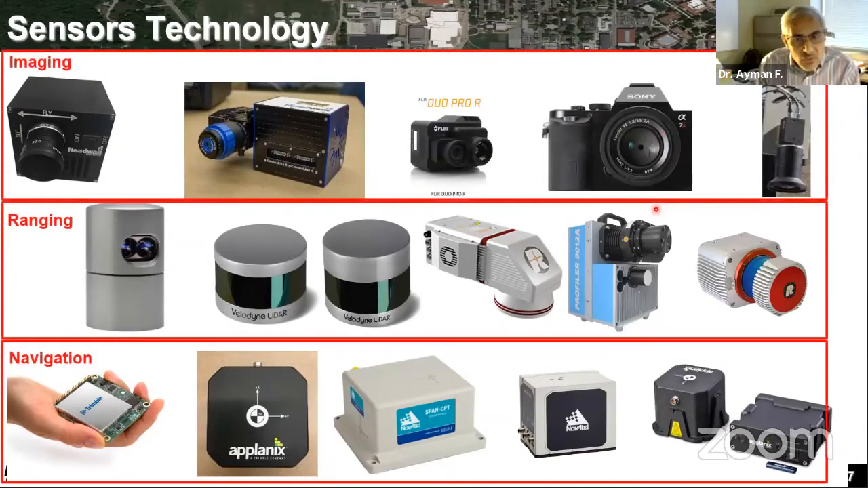So we have imaging sensors, whether they are RGB cameras working on the red, green, blue bands. We have even combinations, such as an RGB camera combined with a thermal camera. And we also have multispectral cameras or even hyperspectral cameras that are working either in the visible and near infrared or the shortwave infrared portions of the spectrum.